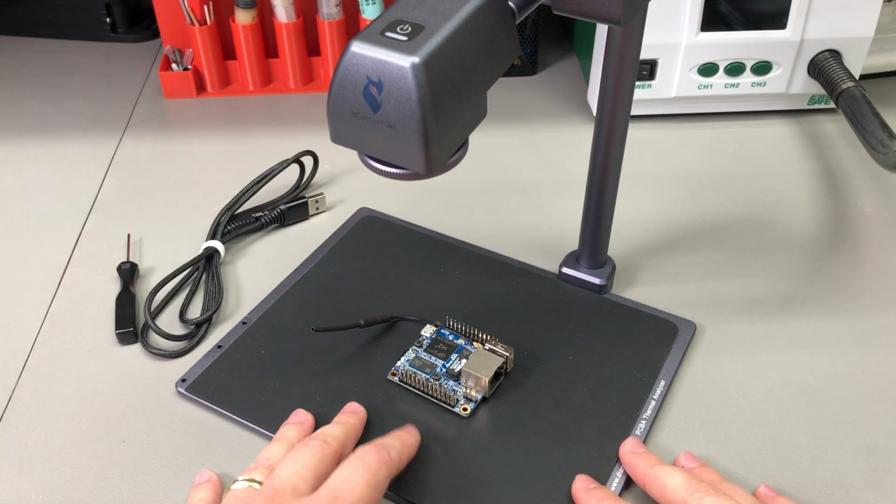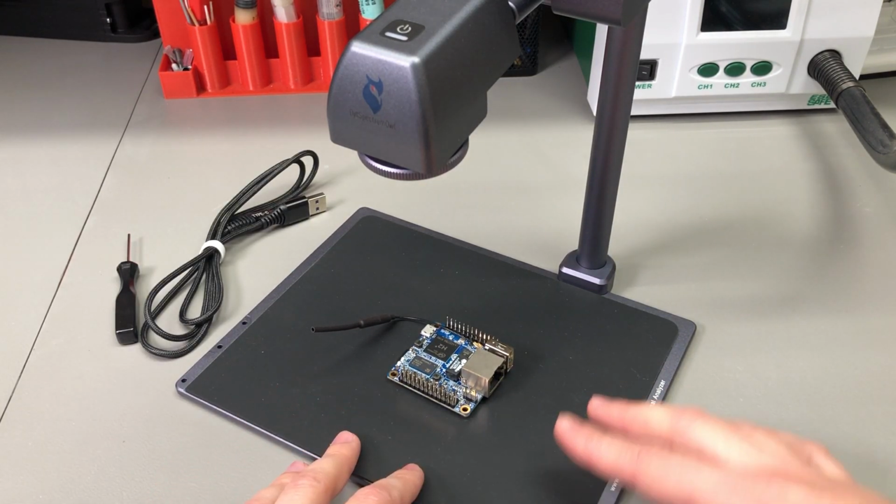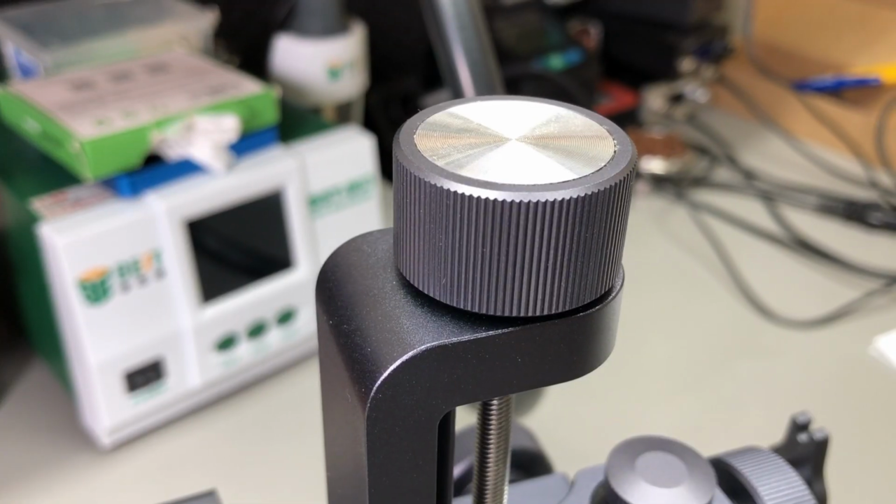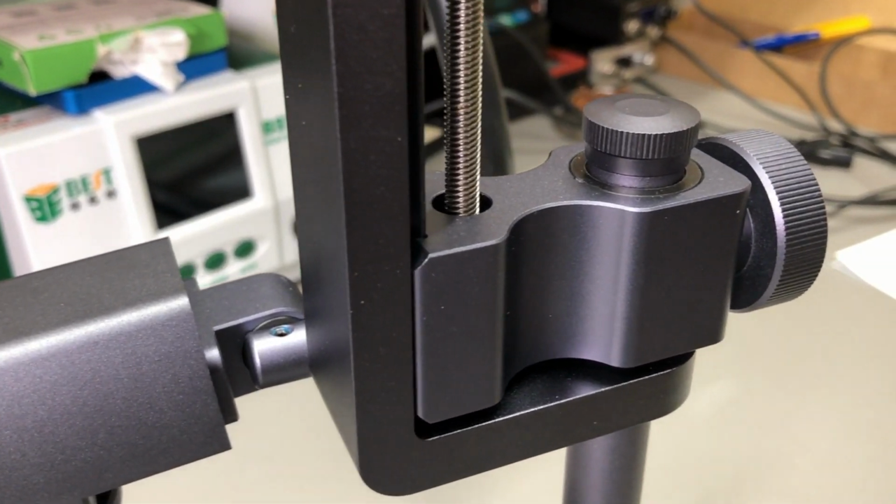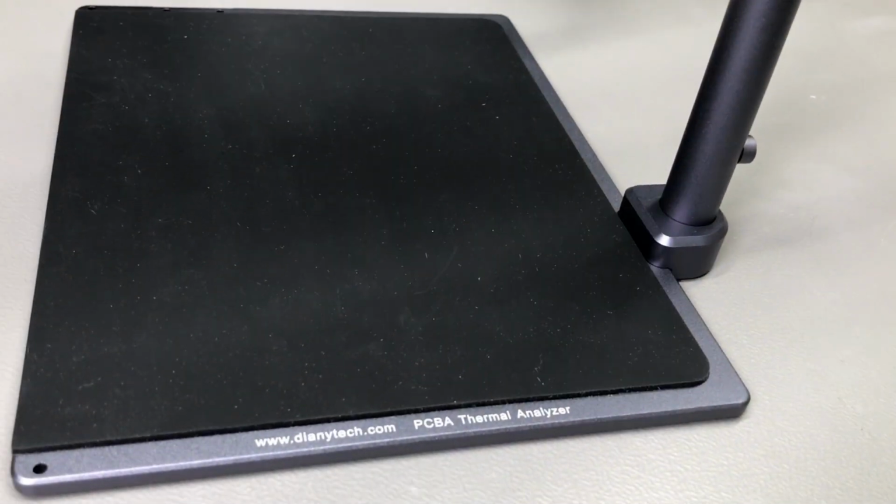The unit was delivered very well packed in a double cardboard box, and all I had to do is fix this vertical stand to the base and attach the camera. And while doing this, I couldn't help but notice the very good construction quality. They've used anodized aluminum and metal parts almost everywhere. Everything is nicely machined. They have rounded corners.